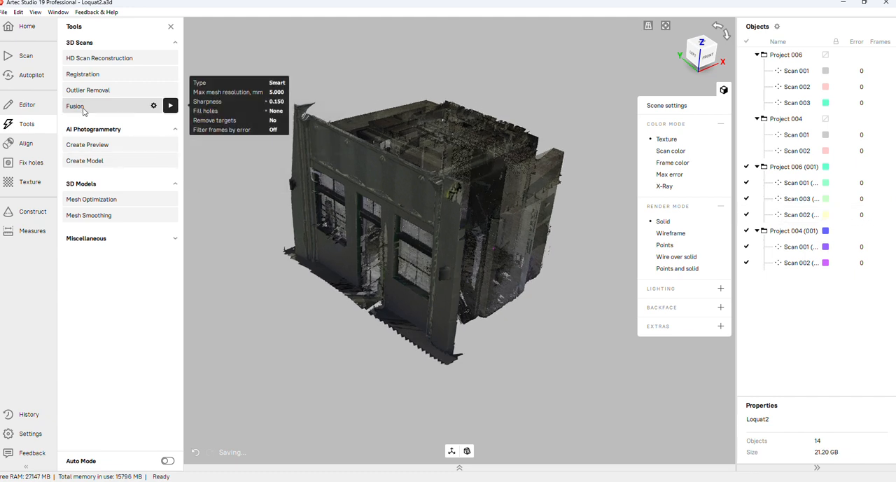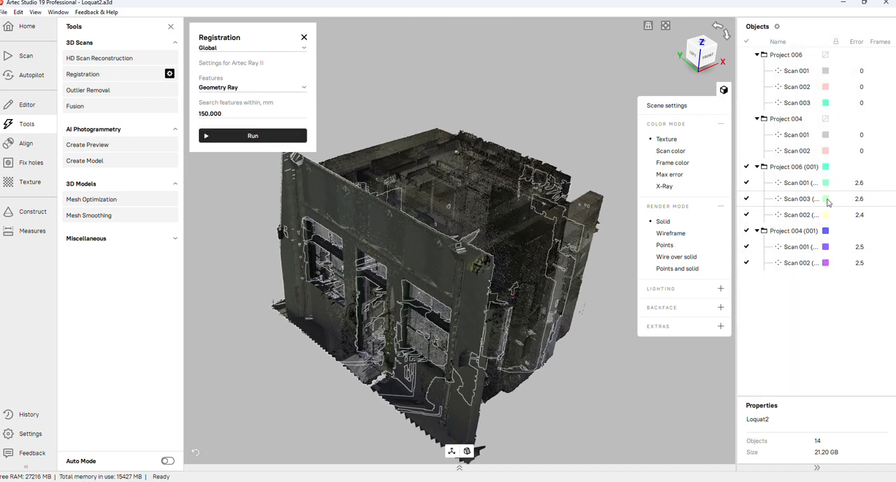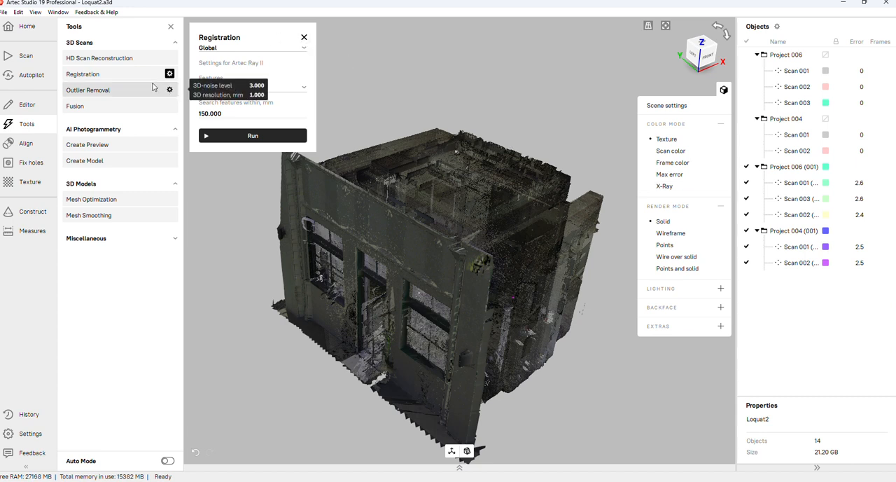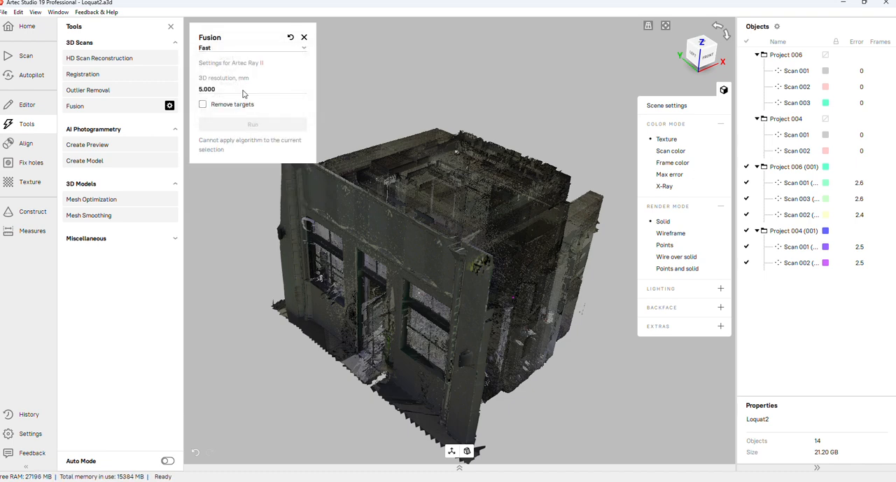Tools, registration, run the global registration, done super quick, very small errors. Fusion will do. Can you do fast fusion? You cannot. Return, no.